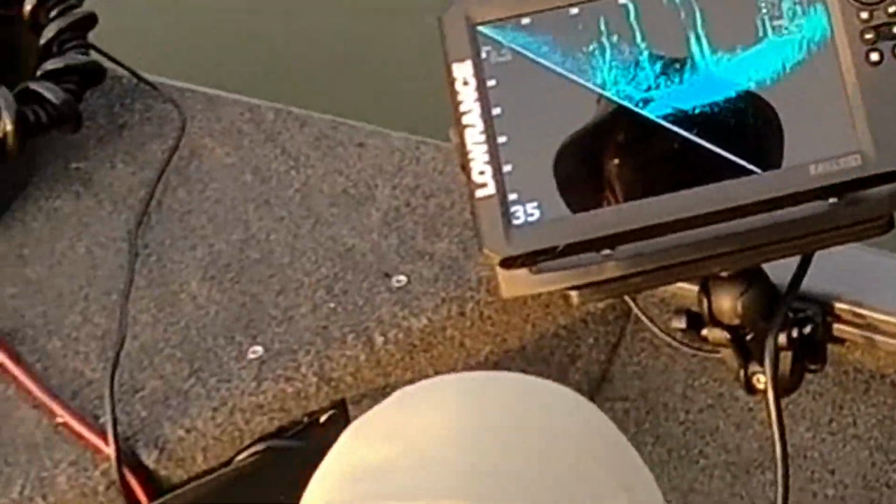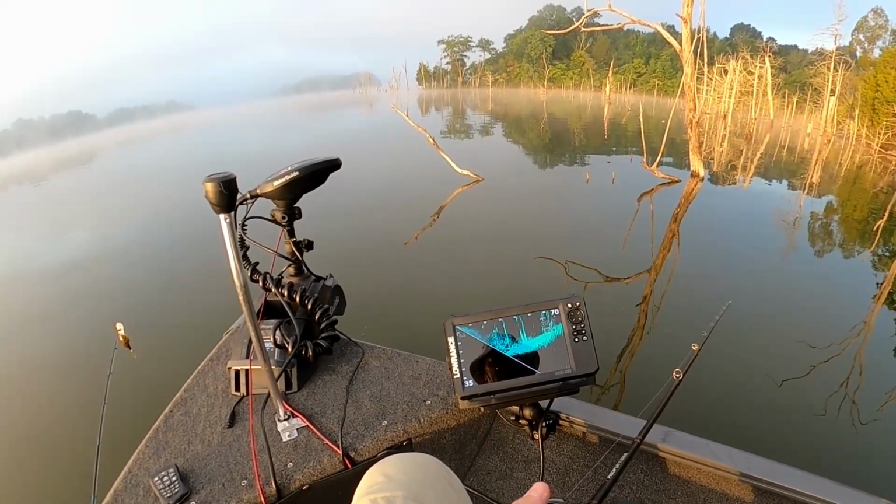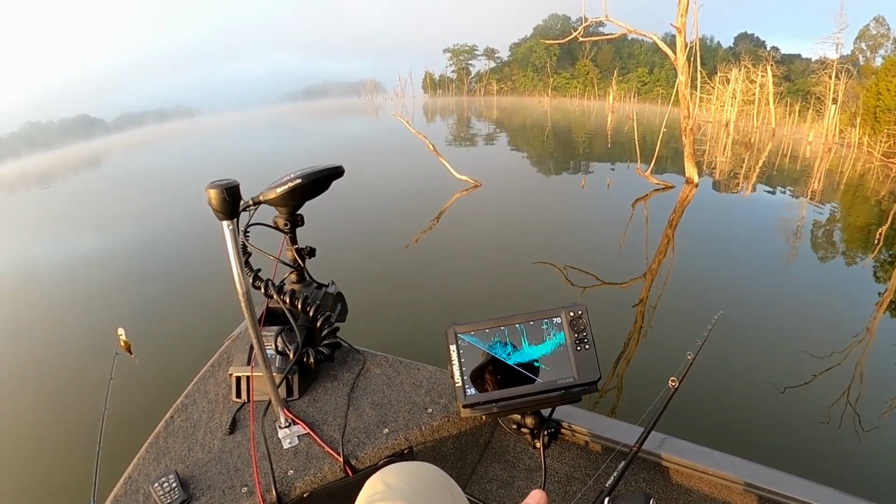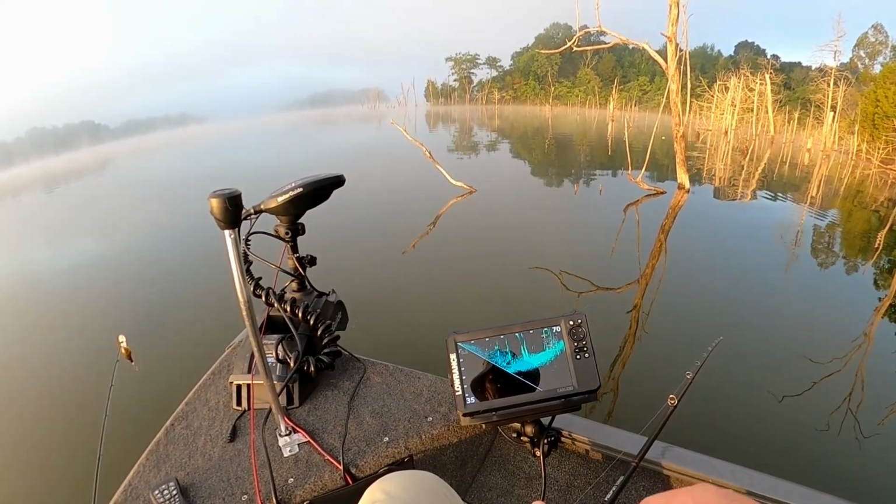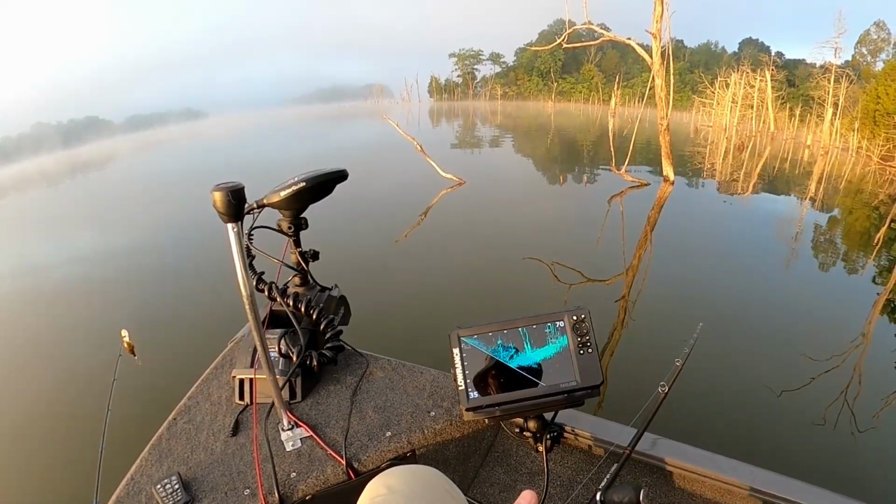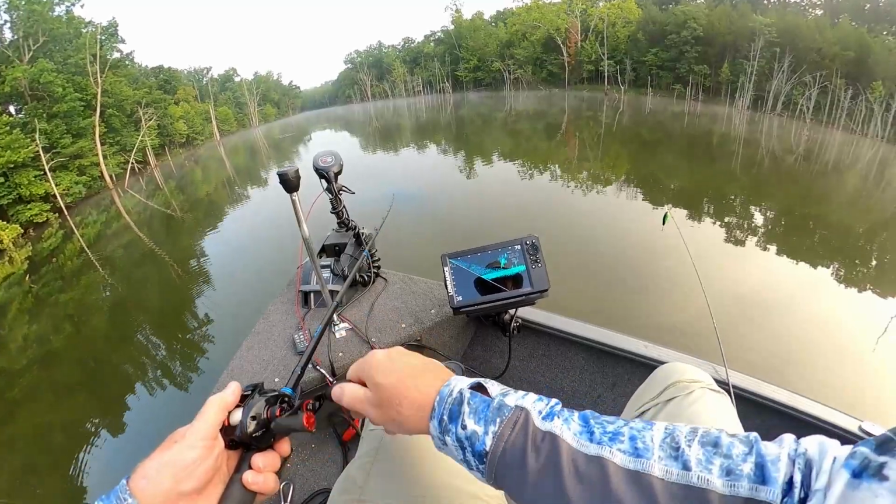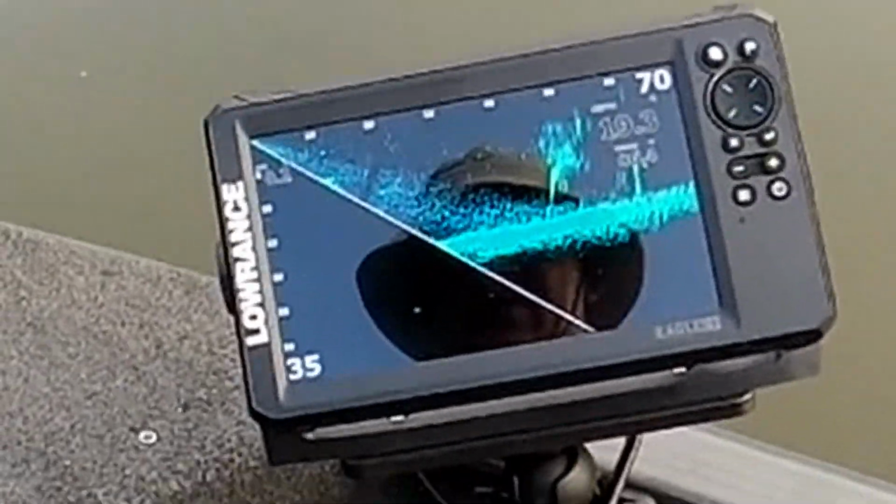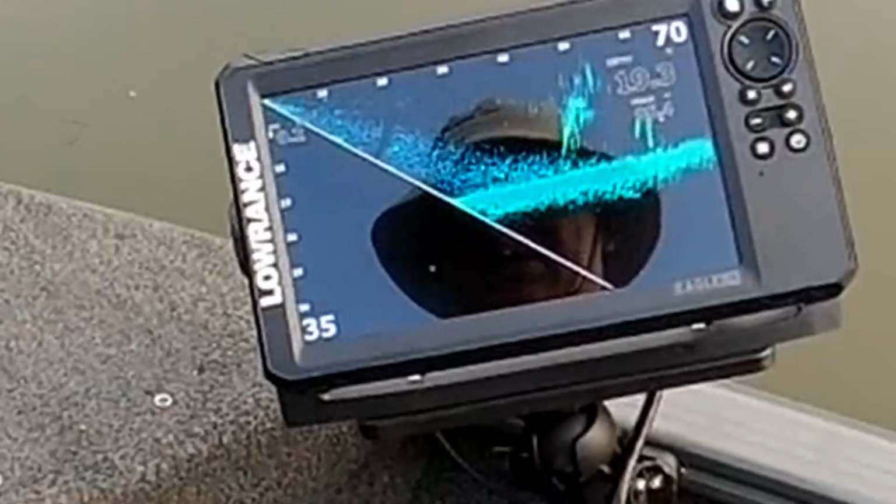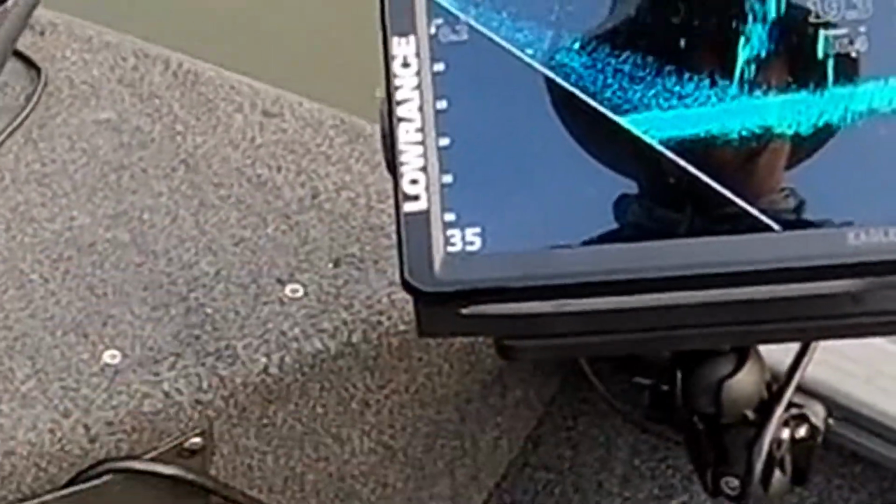Yeah, I had some chasers. Now there's my bait. Looks like we got a ball of bait about 50 feet out there. I just came right through it. Nothing chased it. I've had a few chasers.